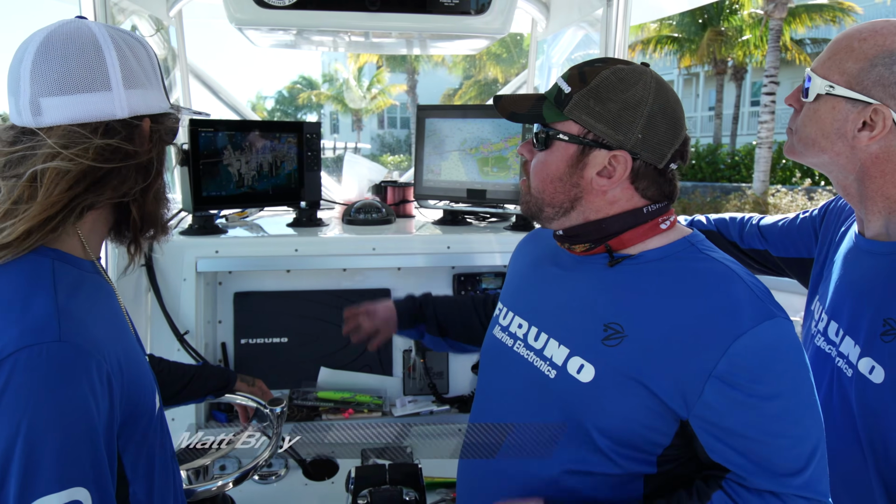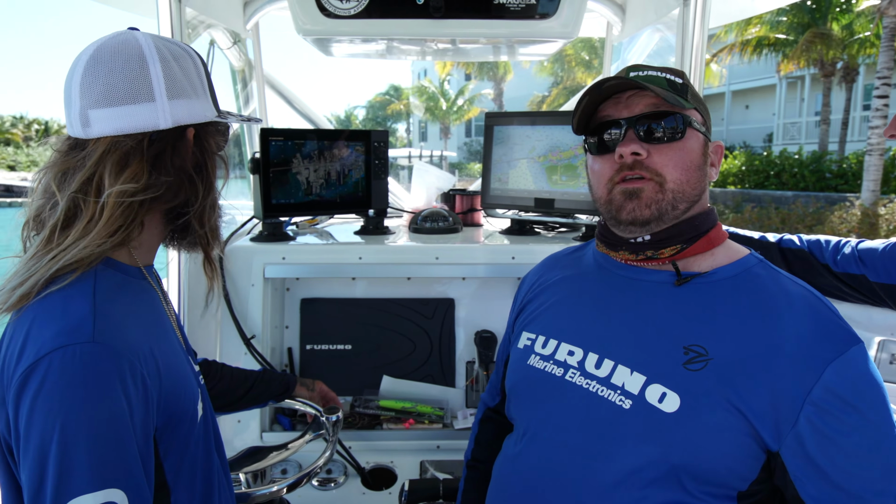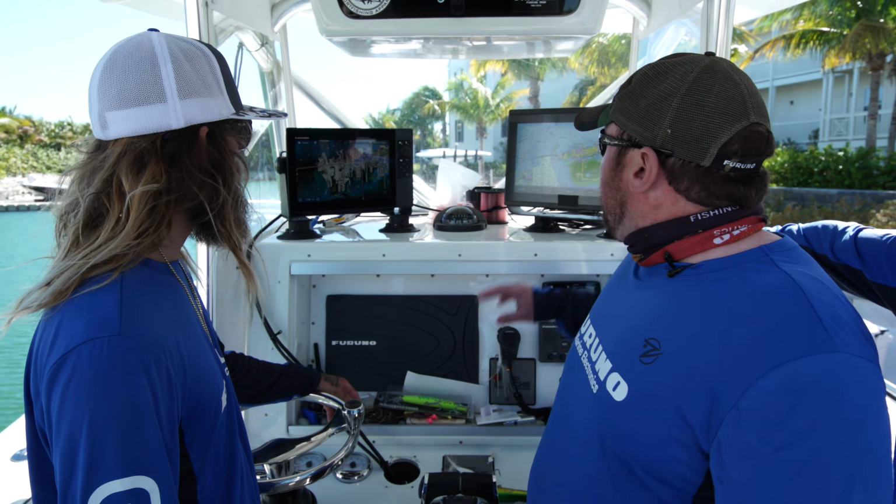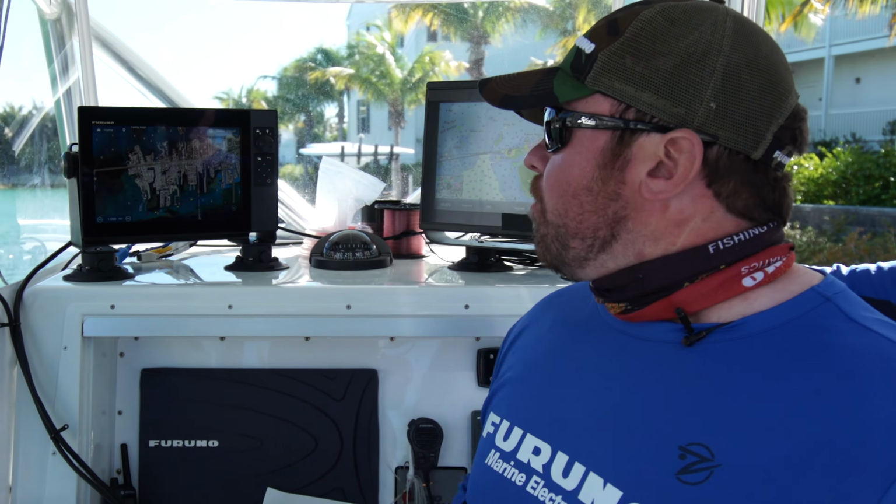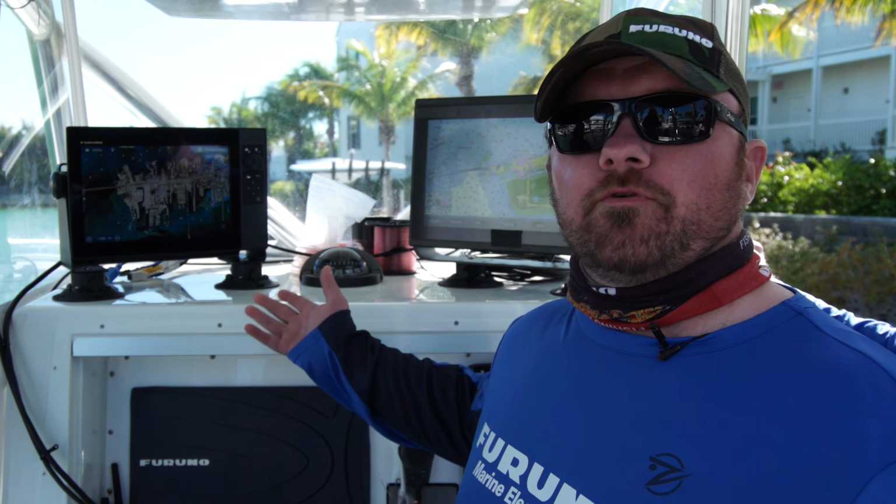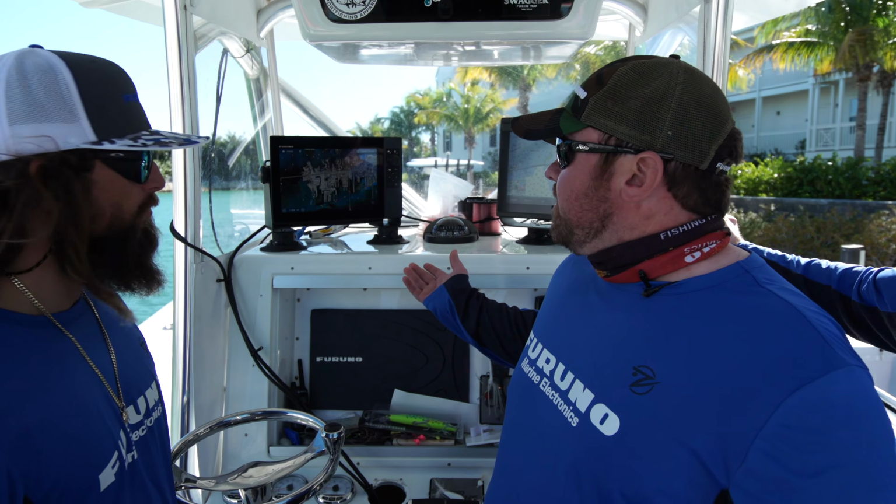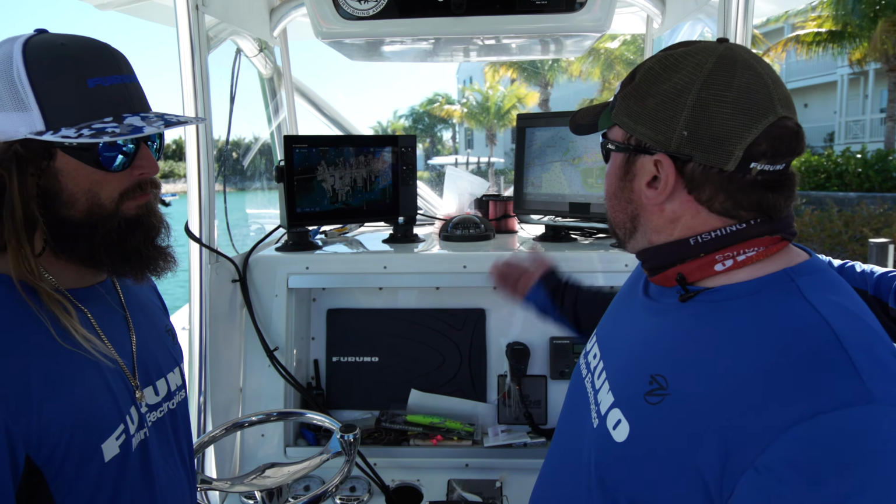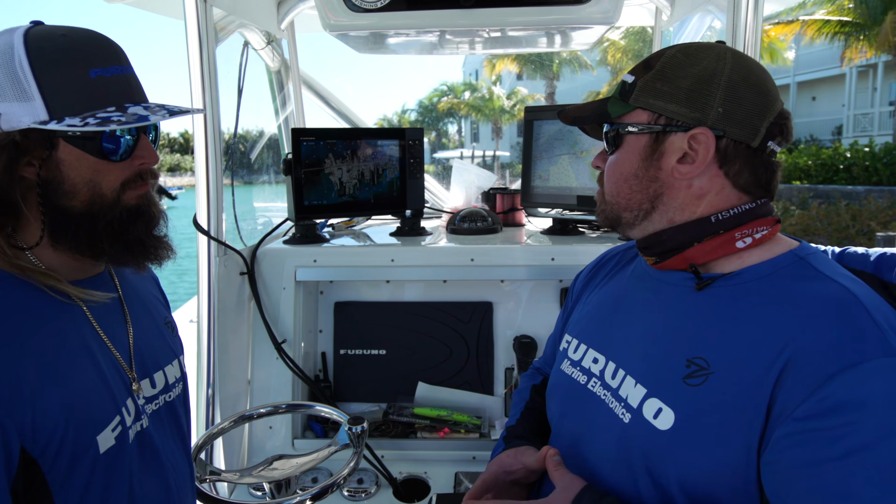Furuno MFD already comes with satellite overlay charts. It also comes with NOAA raster and vector charts already embedded within the unit. I see here on System A that it does not. So I'm just going to talk a little bit more about what else is embedded in the Furuno MFD and System A. In the Furuno MFD, we have an embedded 1 kilowatt dual band CHIRP sounder. It is also the same for System A, 1 kilowatt dual band sonar.